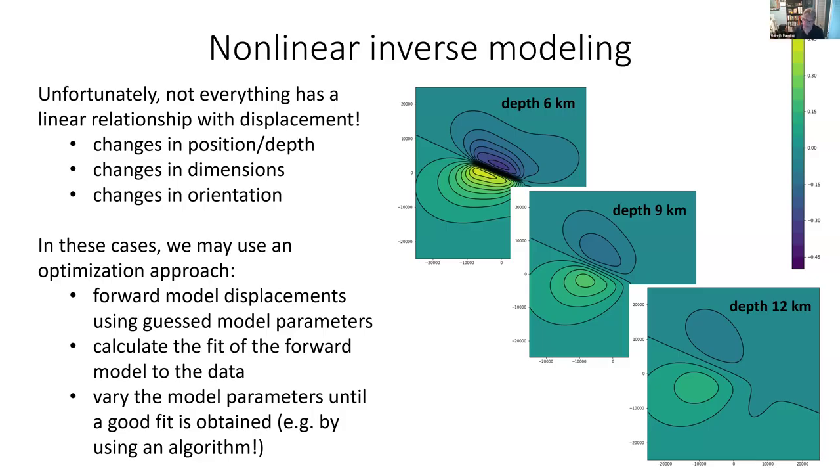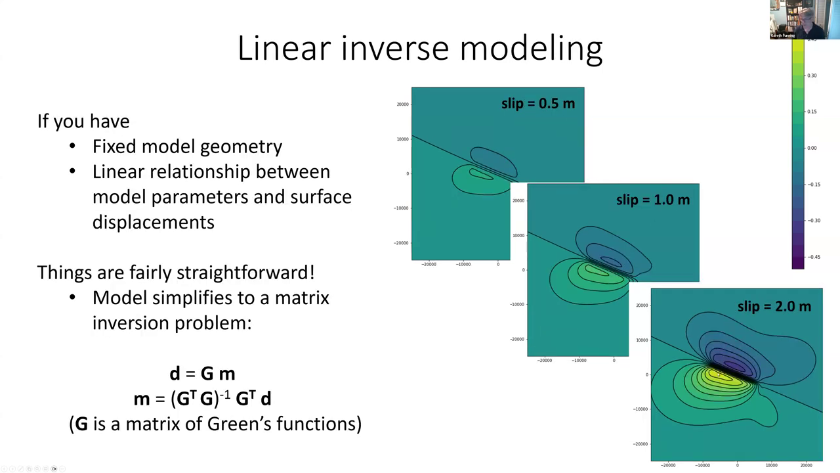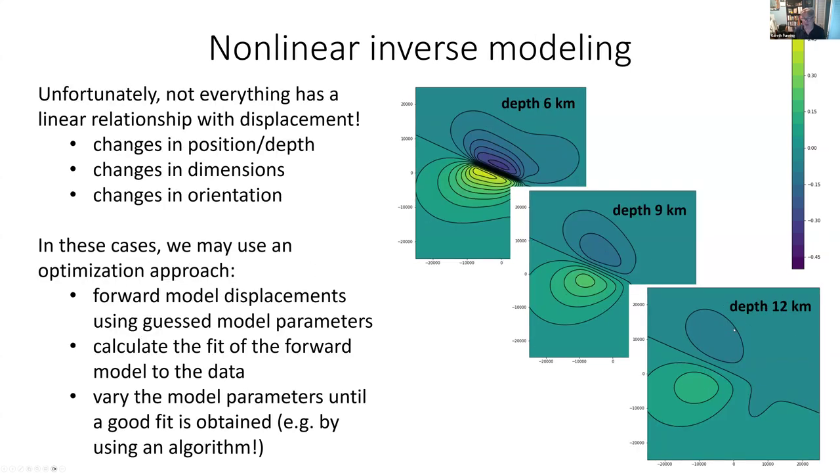You can't double, say, the depth and get double the displacement. That's not how it works. In fact, I'm showing you here what happens if you change the depth of the center of the fault. So this is the same picture I showed you before, 2 meters of slip on that same fault geometry. But if you push that fault deeper,